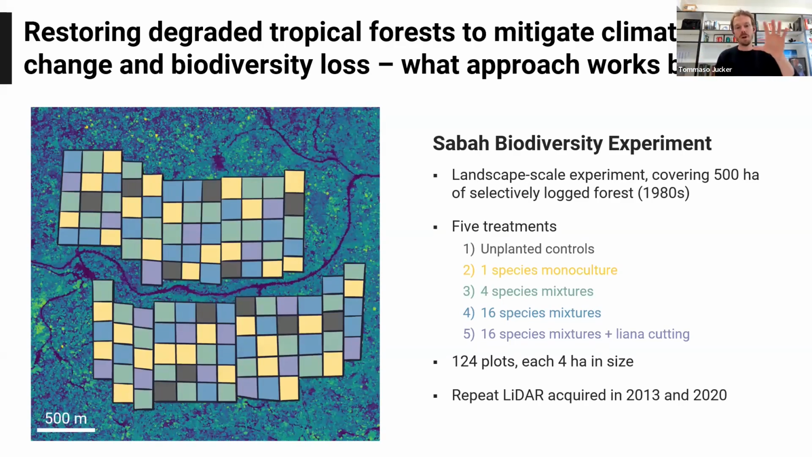So we have, in the gray boxes, the unplanted controls. These serve as our baseline to understand how the system is changing if we do nothing. We have 3 treatments which involve some combination of planting trees. This is what we call enrichment planting, planted down lines. We have treatments where only a single species of tree was planted, and ones where a mixture of species was planted, either 4 or 16. In total, about 100,000 trees were planted across all of these plots.